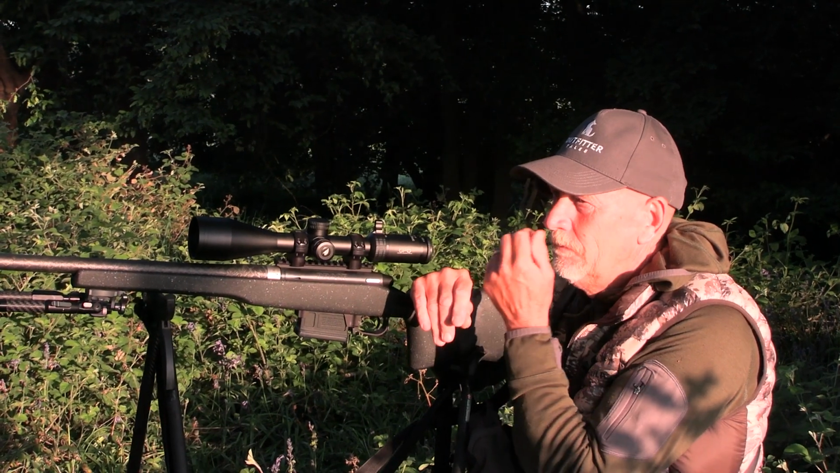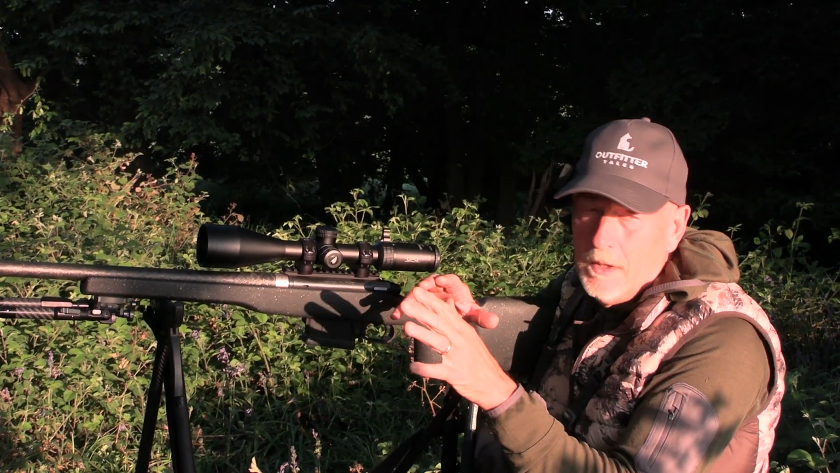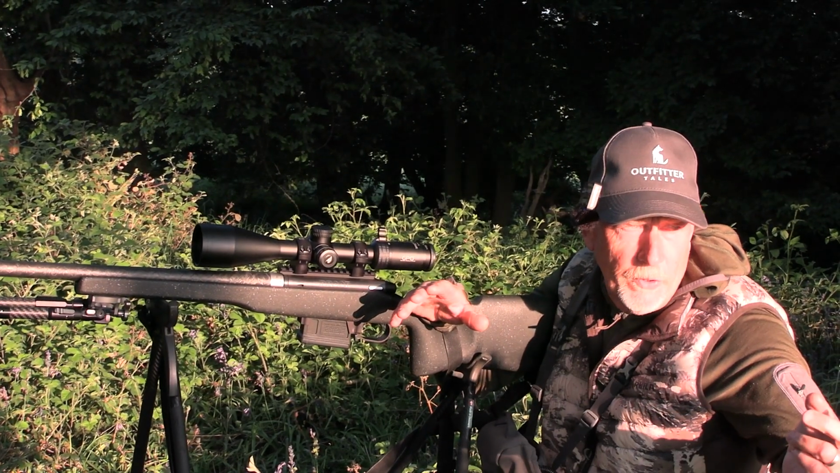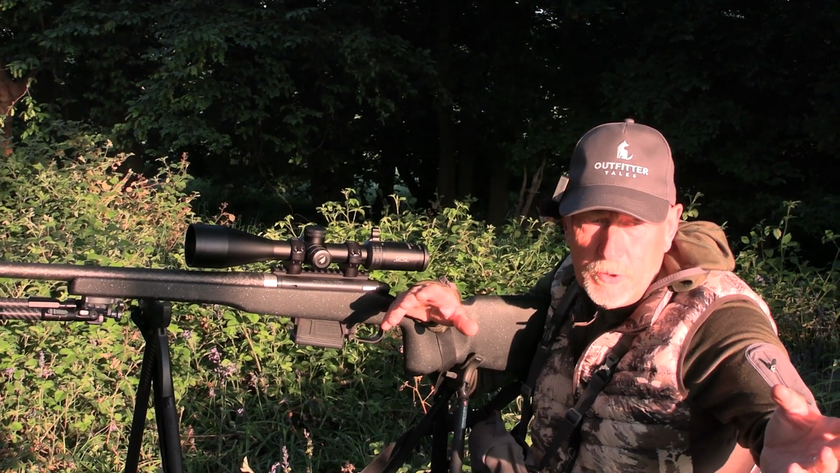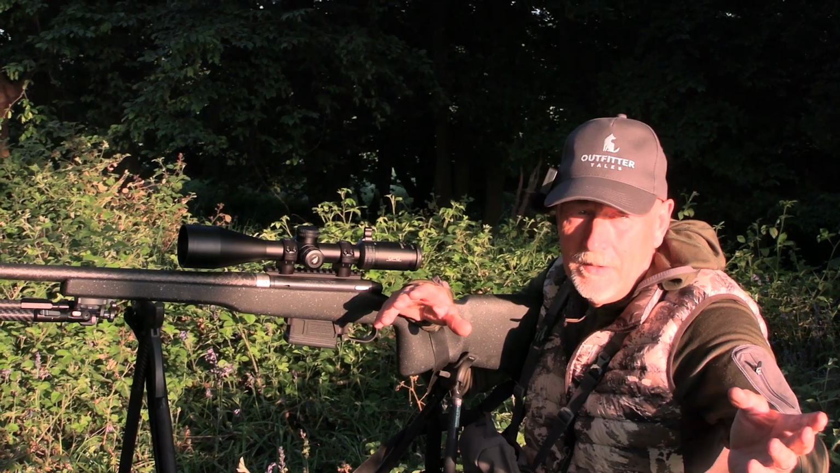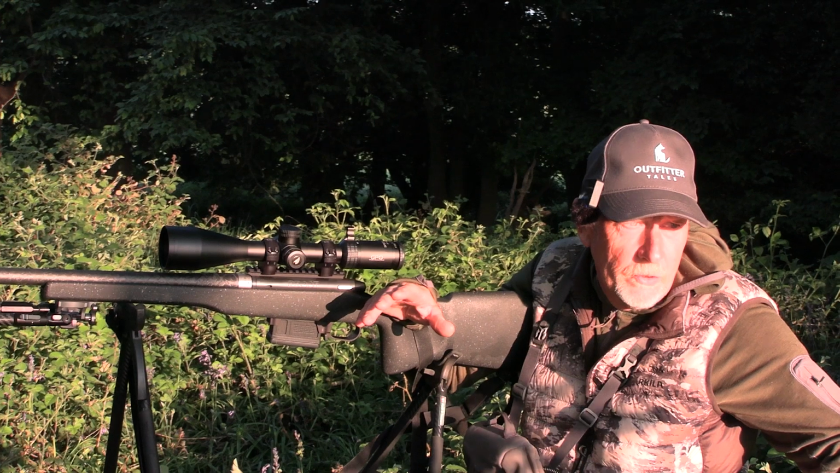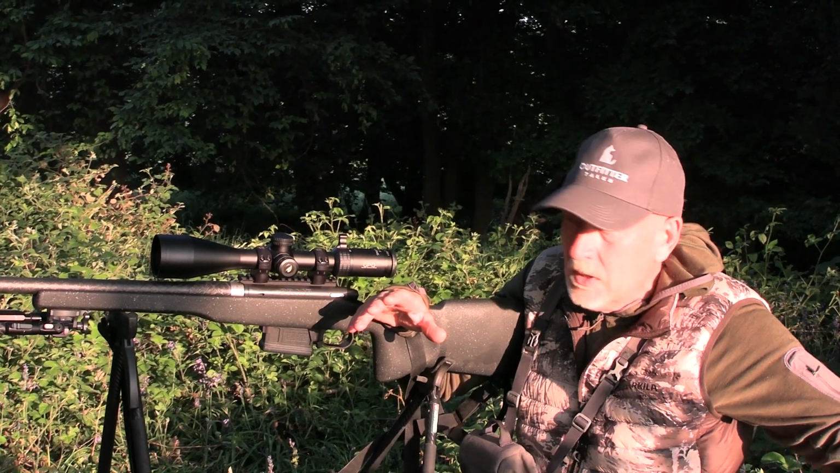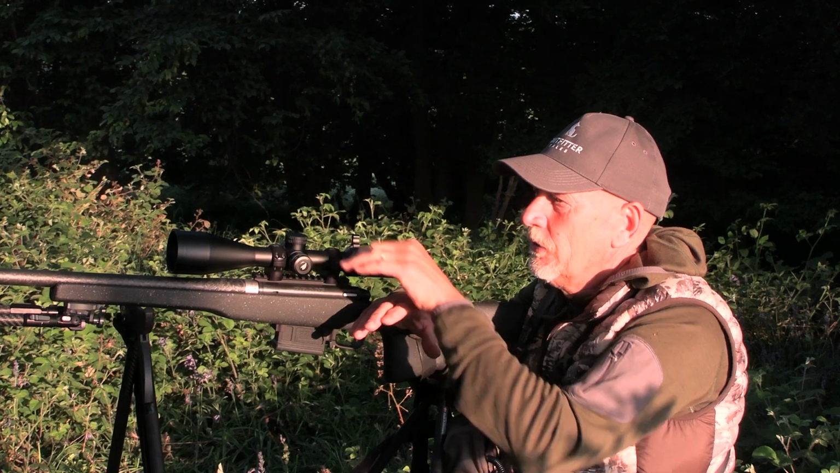Right, so that's actually surprised me quite a bit because it's really quite early, and one of the things that's pretty obvious from the offset is the cover outside of the wood, which is about twice as high as any muntjac. It's highly unlikely they're going to be out at this time of day out there anyway, and secondly, even if they are, I'm not going to be able to see them. So my thought process, and we've literally only been going about 10 minutes, is to come into the wood and get underneath the canopy where it's the darker, shaded area of the wood.